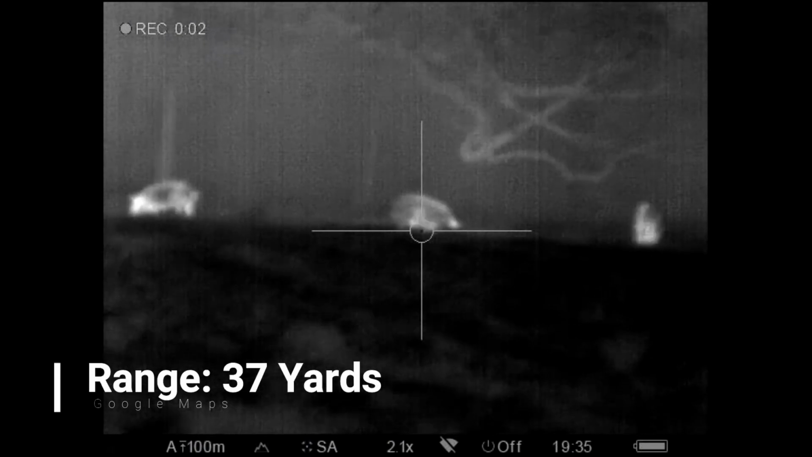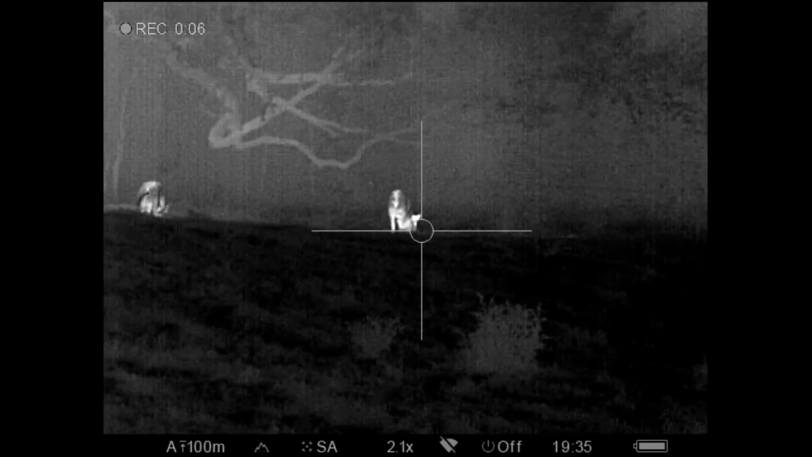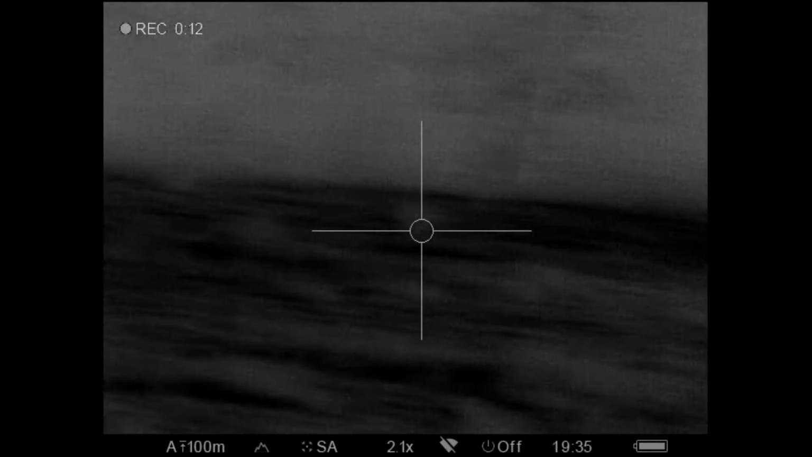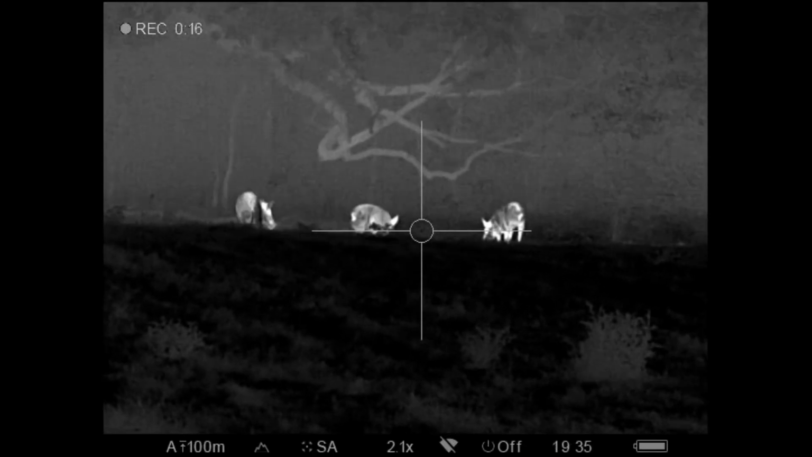Here these hogs are. I'm just getting set up. Wind's still kind of blowing from my right to left. Right here before I get ready to shoot, I'm just going to nuke it. And then I'm going to take a quick look left and right before I start shooting. And here we go.